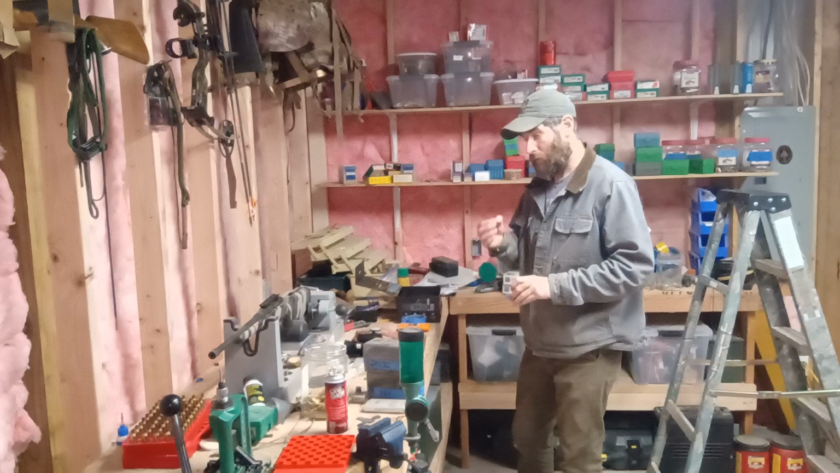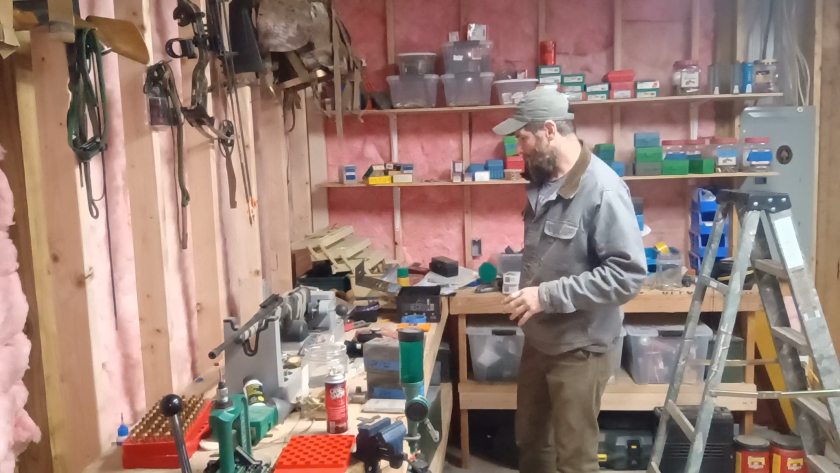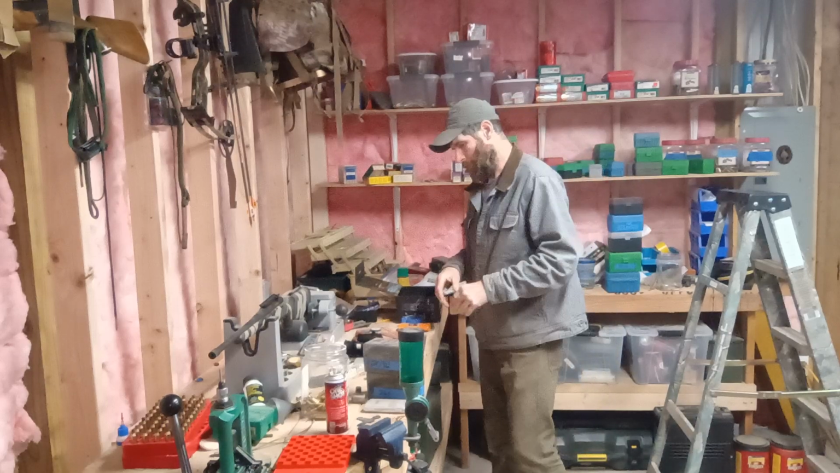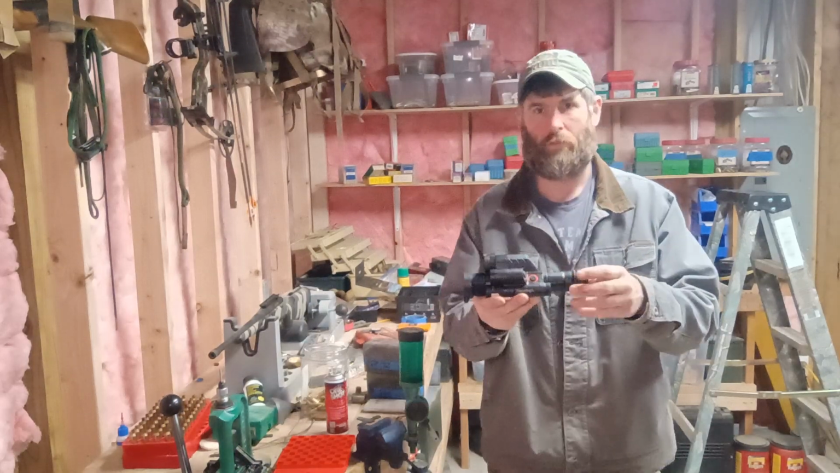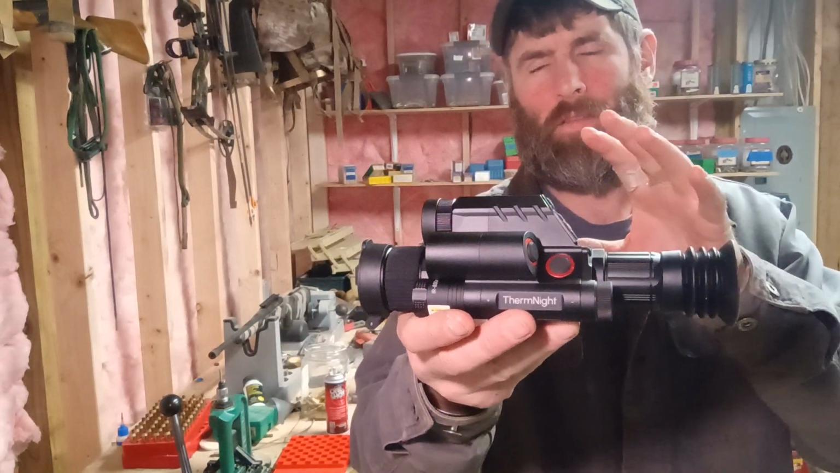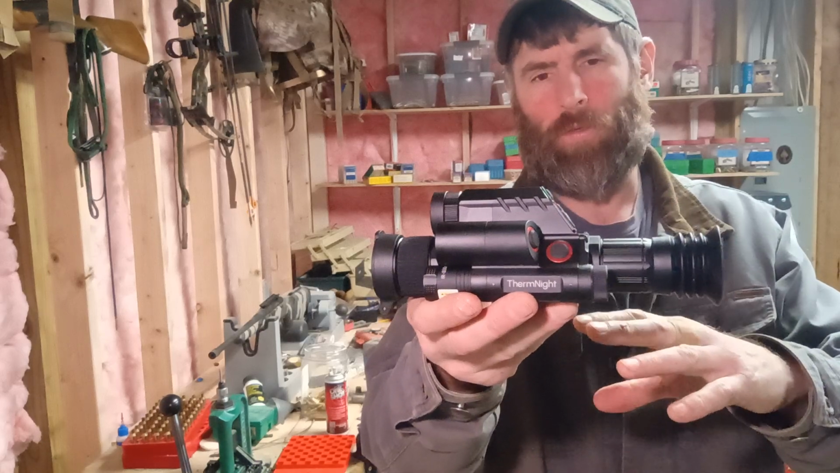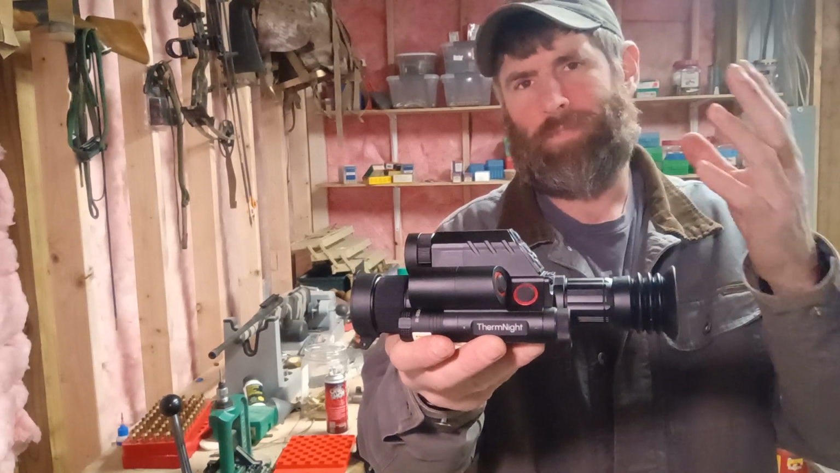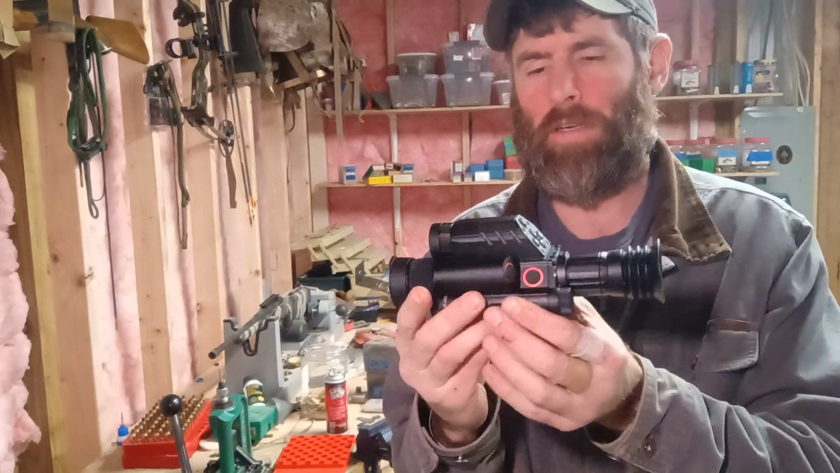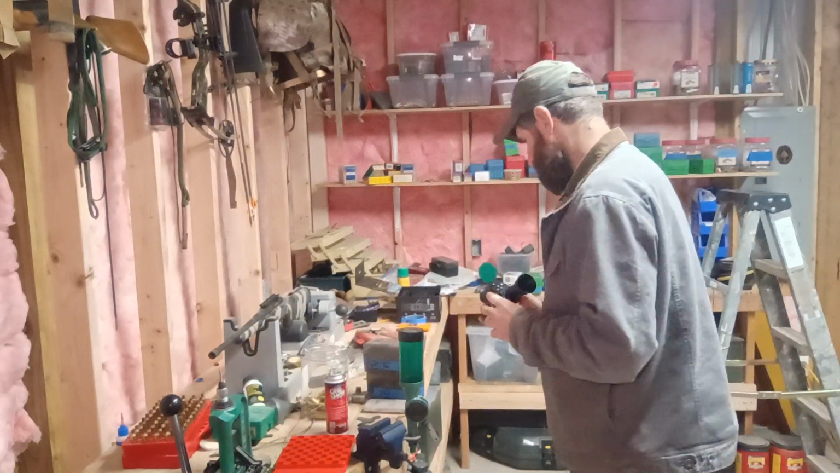So the first one, this whole ordeal is a couple months old now. And there's videos all over. So basically, this is the product. It's digital night vision, digital thermal, records, all kinds of stuff. This one's got the rangefinder. So this part right here is the rangefinder. That's the button to activate the rangefinder. There's all kinds of videos on this thing on the interwebs.